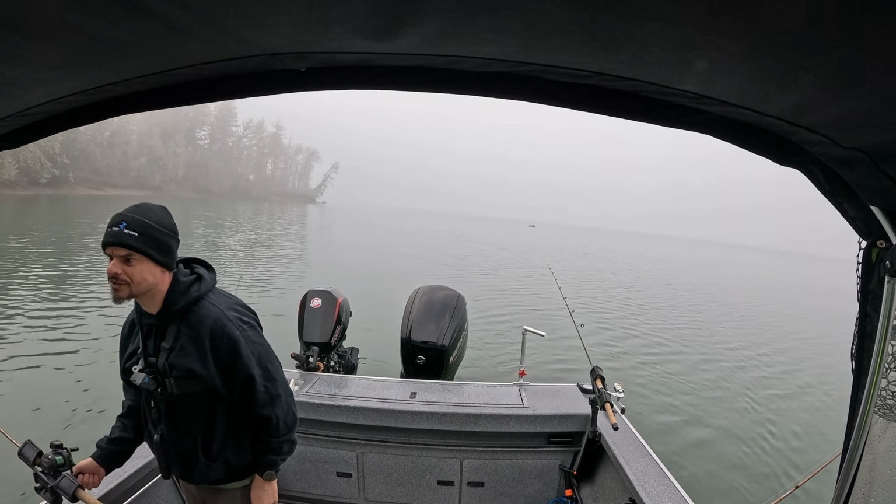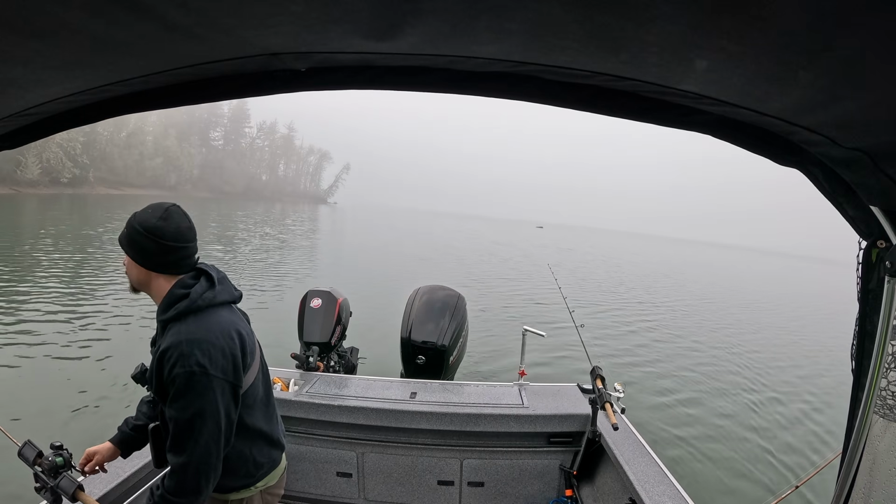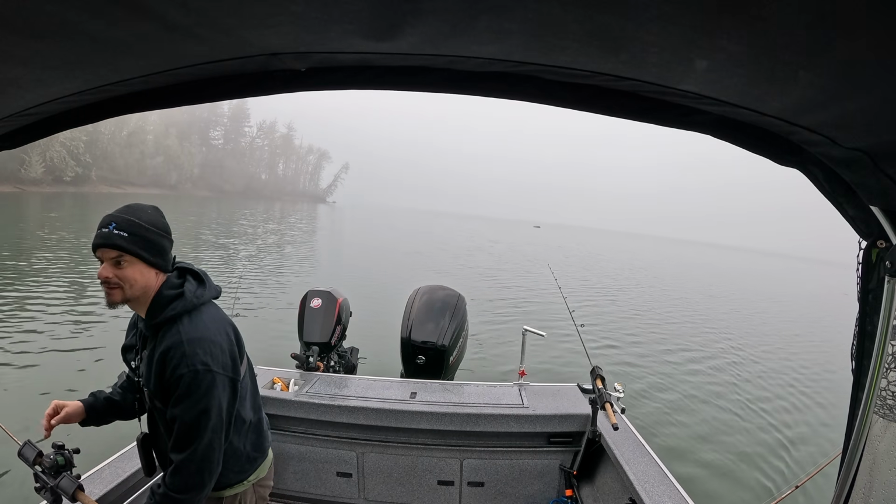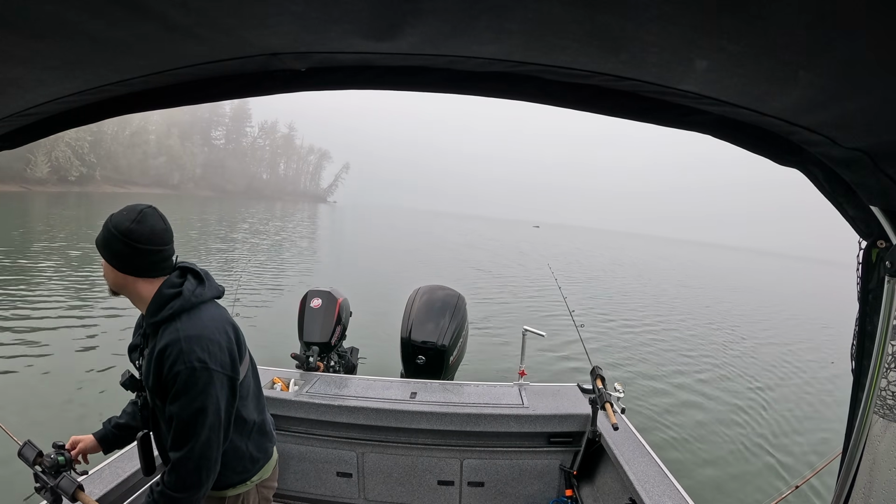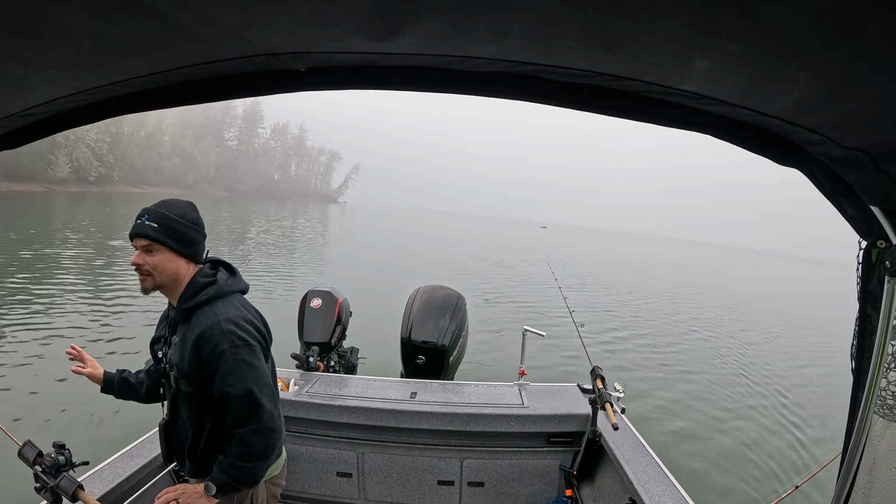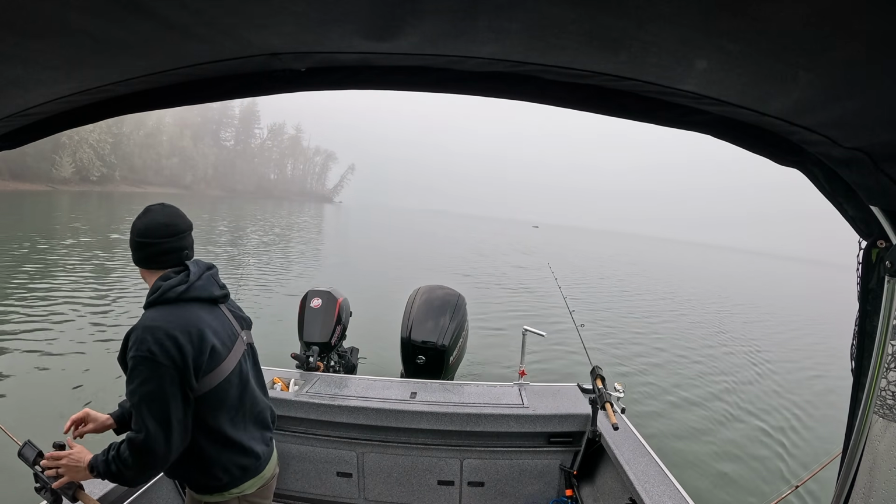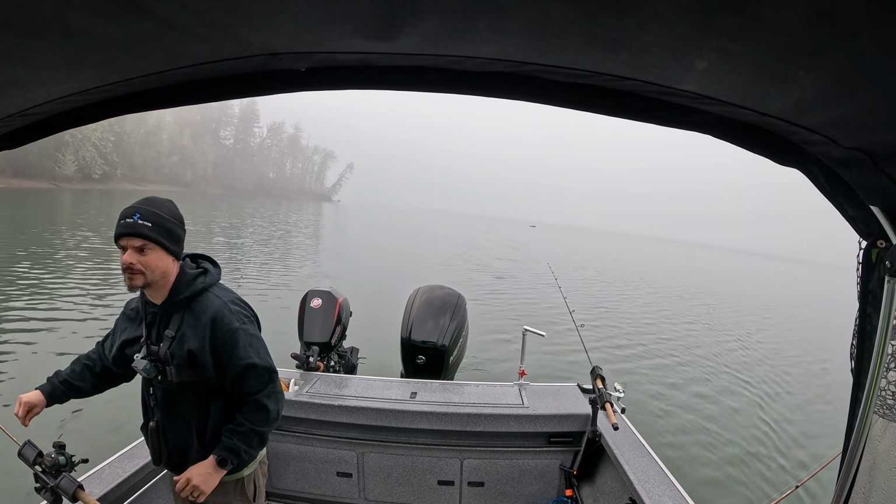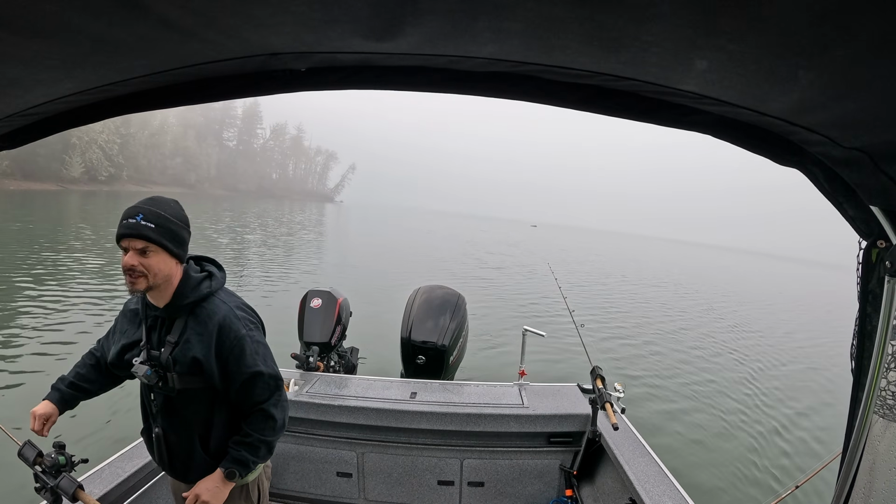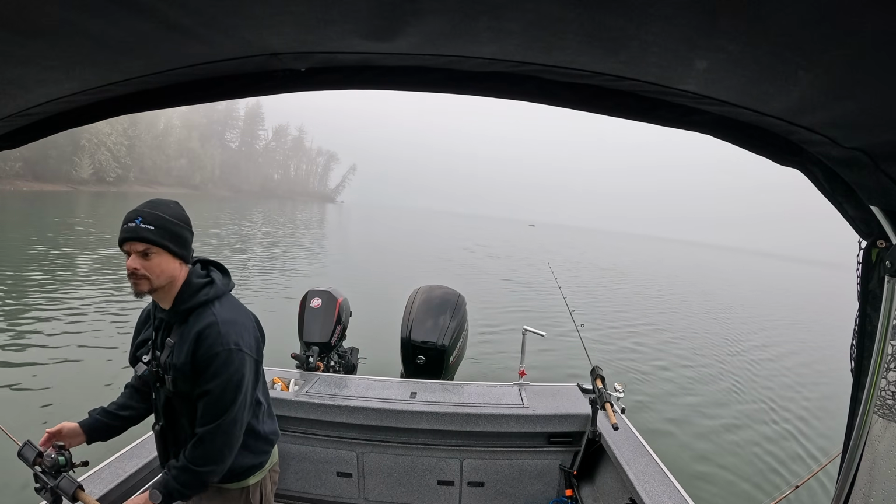Thomas, fish. Wait, watch it. I'm pretty sure there's a fish chasing that. Do you see that? Yeah. Watch. I swear I just saw it. It looked like a fish just followed it right up. Here, watch it again. No?